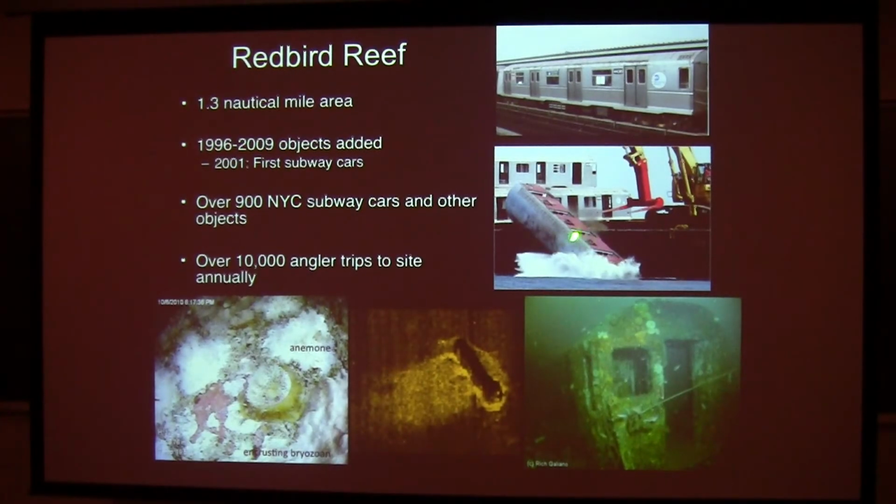This is what it looks like. They took the old Redbird lines. Anybody ever ride the Redbird? They stripped out all the interior stuff, and then they took them out on site and pushed them over under the water. Some of them are upright, some are on their side, some are flipped upside down. They started doing the first subway cars in 2001 within this 1.3 nautical mile area. There's no commercial fishing allowed there, but it's basically designed to aggregate fish and encourage benthic organisms, give them some surfaces to grow on, and to encourage recreational anglers and also scuba divers.